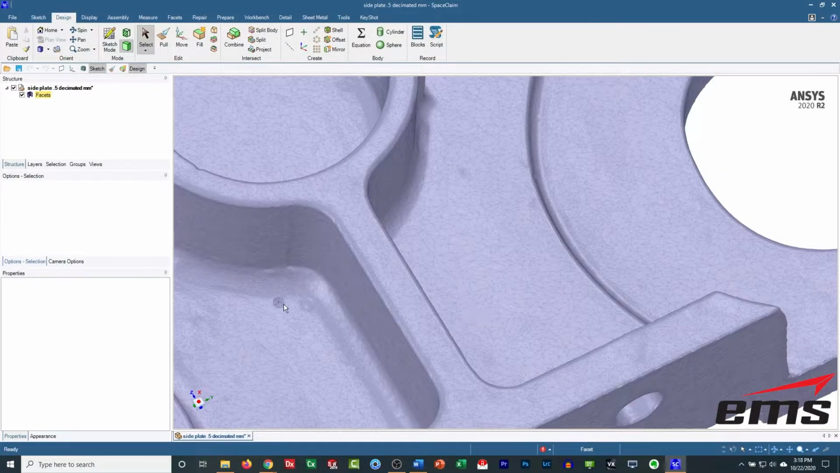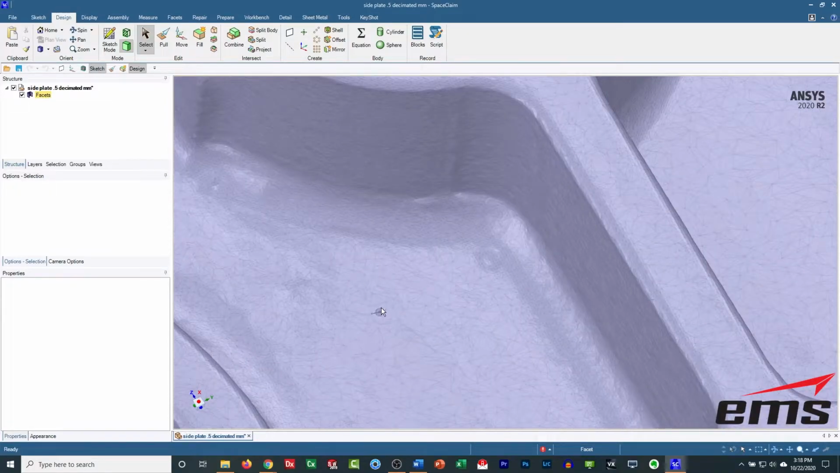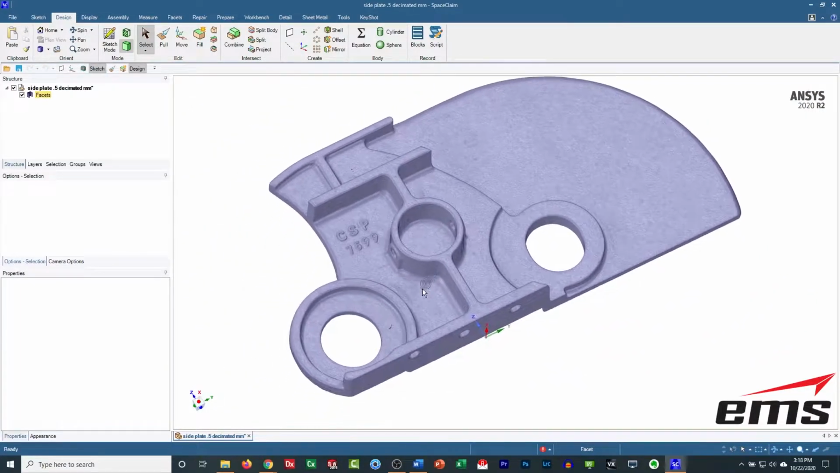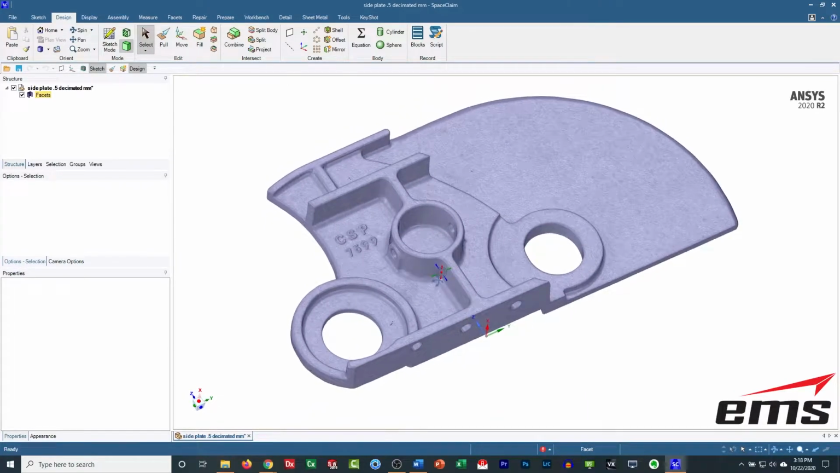We've decimated it. That makes it more of an intelligent STL file in the sense that it's more optimized. So for example, we've got larger triangles out here and then tighter triangles in all the corners. Now, the problem with scan data is it's not CAD data. This is just a dumb model.